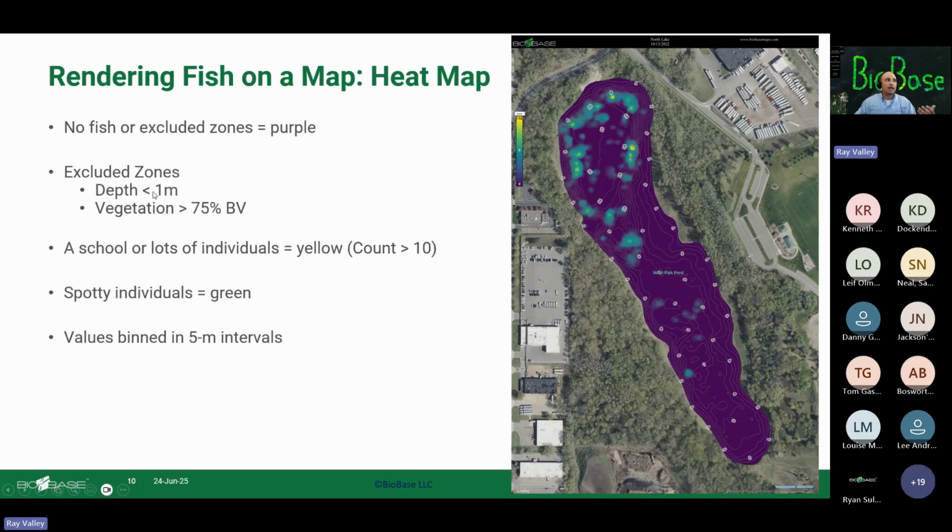EcoFish doesn't work in anything less than 1 meter. We're just not confident enough, there's not enough target separation between the surface and the bottom within 1 meter below the transducer. There are too many false detections in that zone. It's a very high energy zone, so we just blank that out. That would be an exclusion zone.